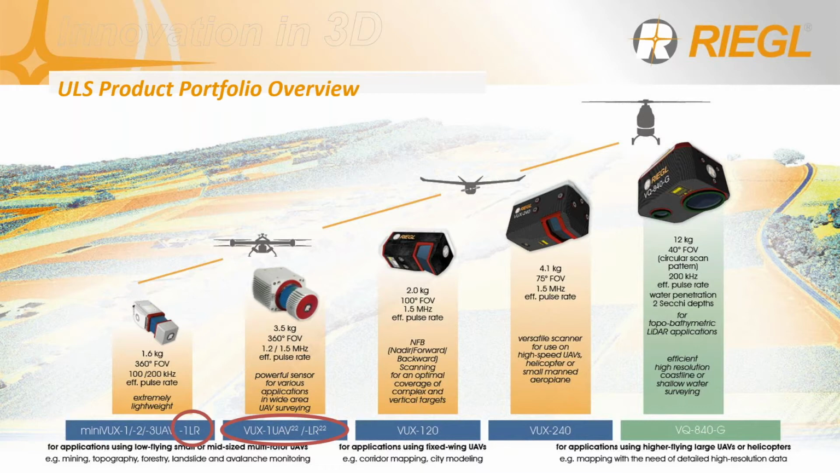Its sister type and larger VUX-240 is a versatile sensor for use on larger types of UAVs, as well as small manned helicopters and airplanes, which offers a higher laser measurement range. And last but certainly not least is our topobathymetric solution, the VQ-840-G, for use in LiDAR applications on larger UAS and small manned aerial platforms alike.